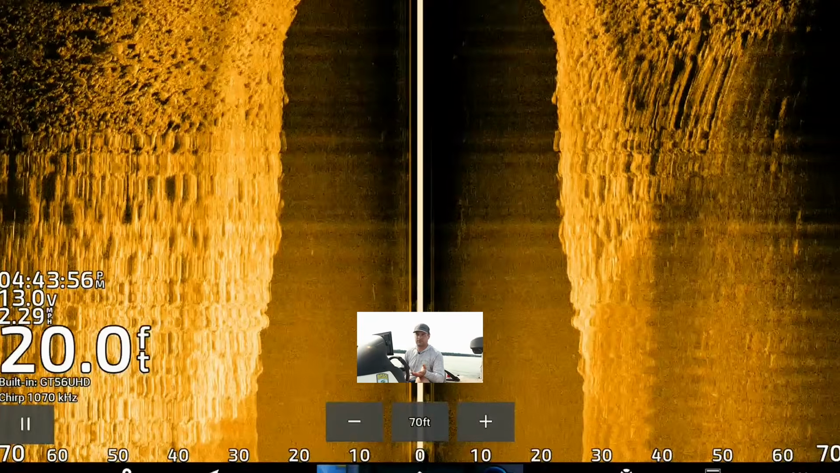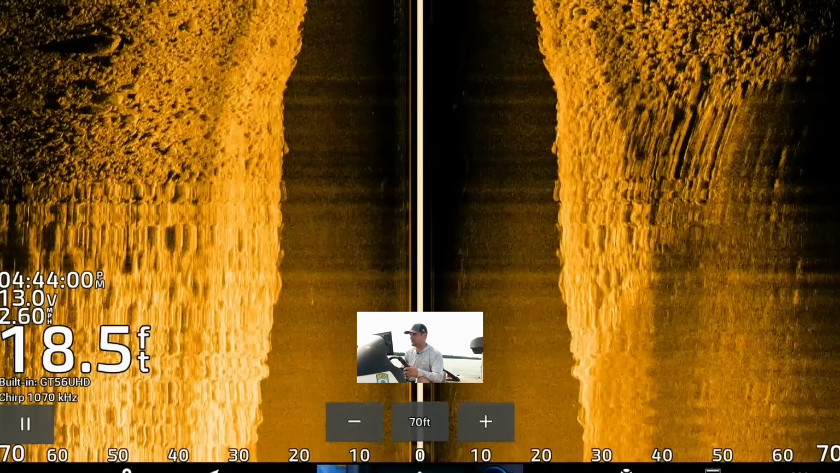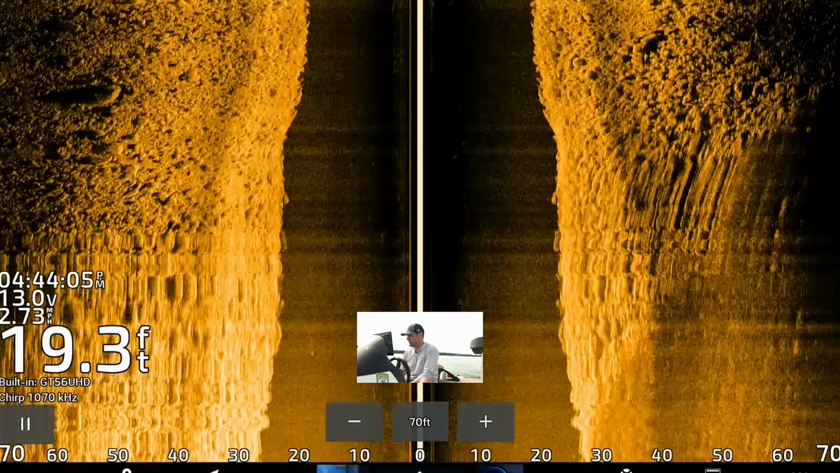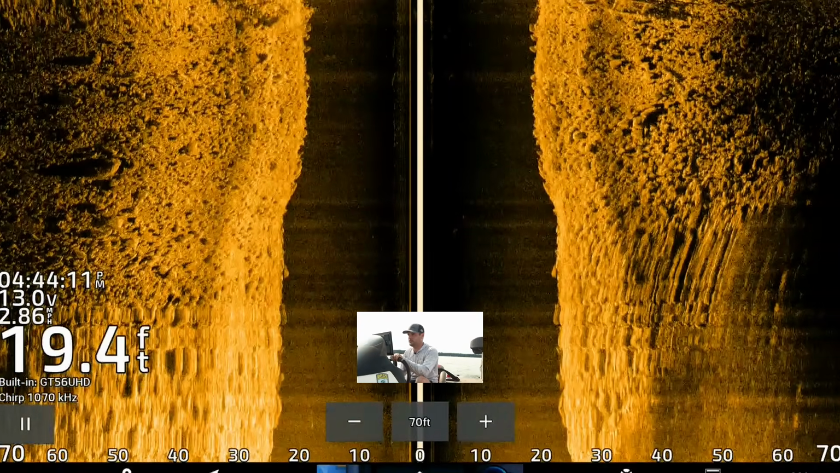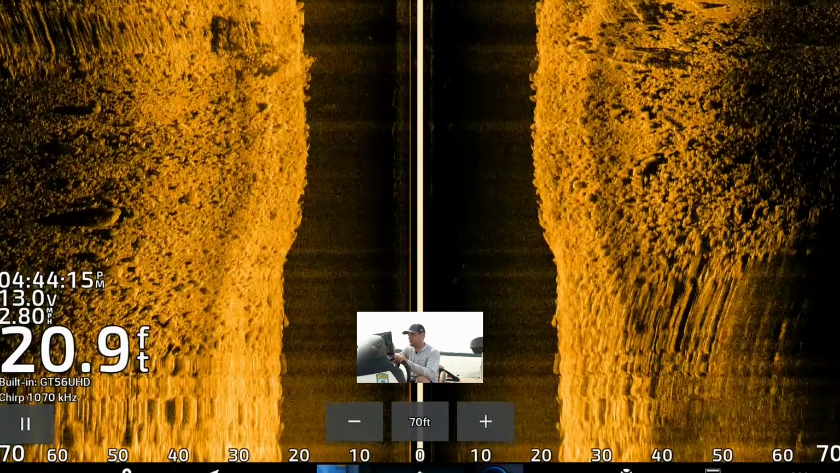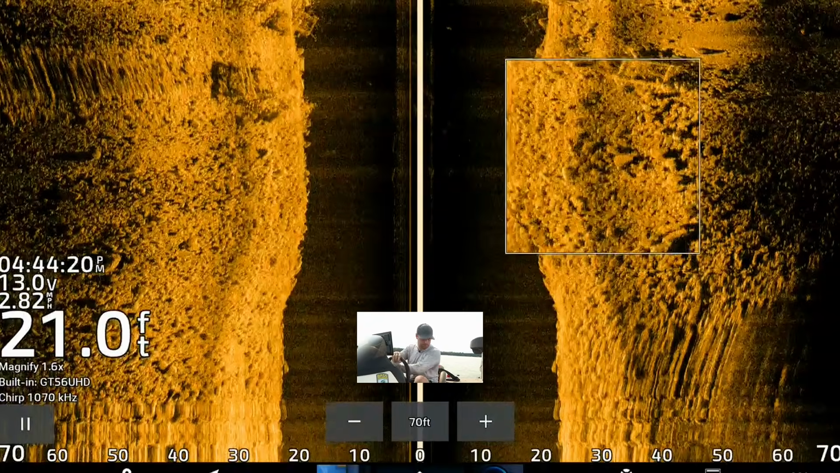The fish on the river system were shallower because there's a lot of current, cooler water moving through there, a lot more oxygen. Fish on our natural lakes have got to get a little bit deeper to get that cooler water. So we're probably going to be finding fish in 15 to 20, maybe 22 feet of water. It's been really, really warm. There are some brush piles mixed into this big rocky point, as you can see here. I'm going over the top of a few of them here.